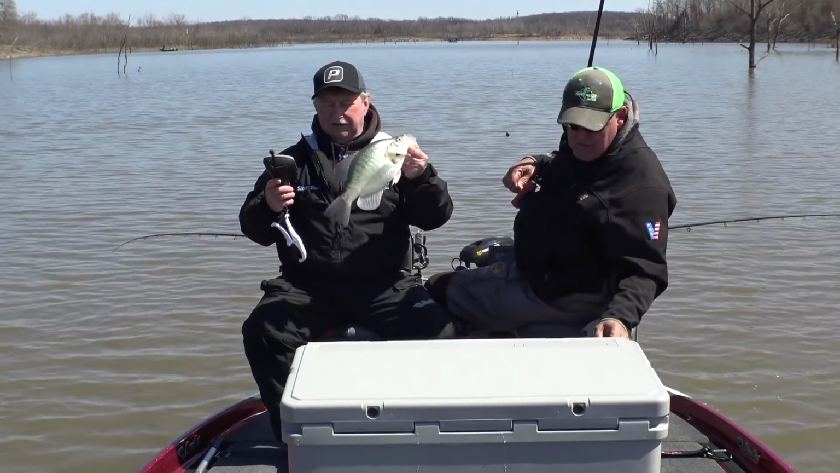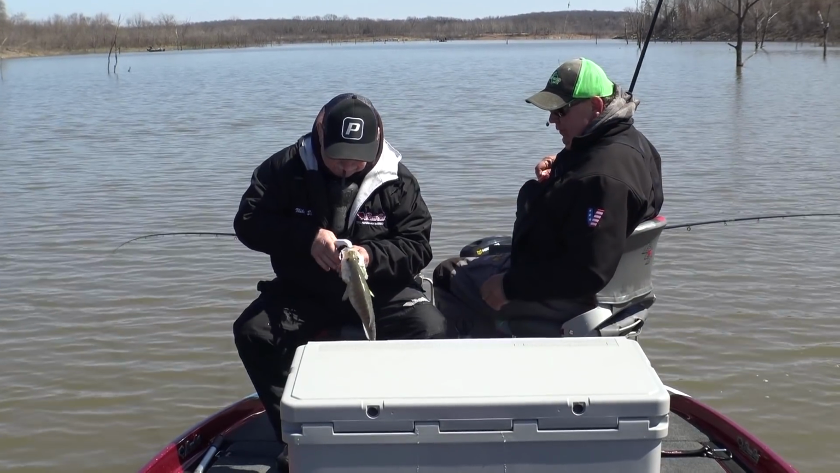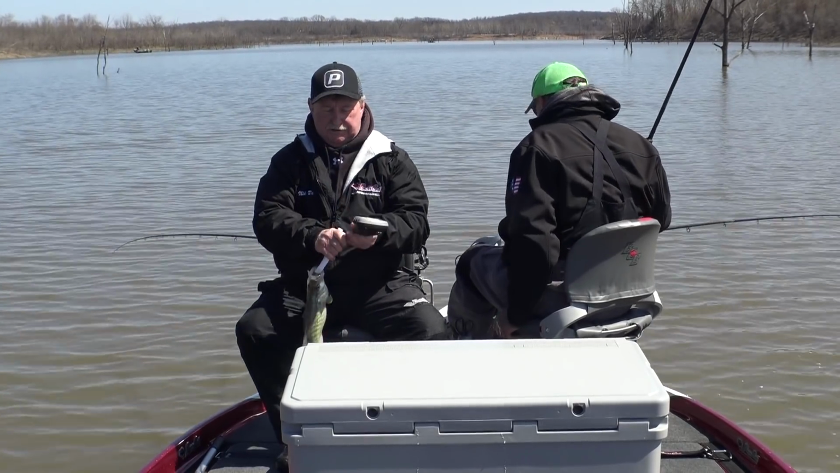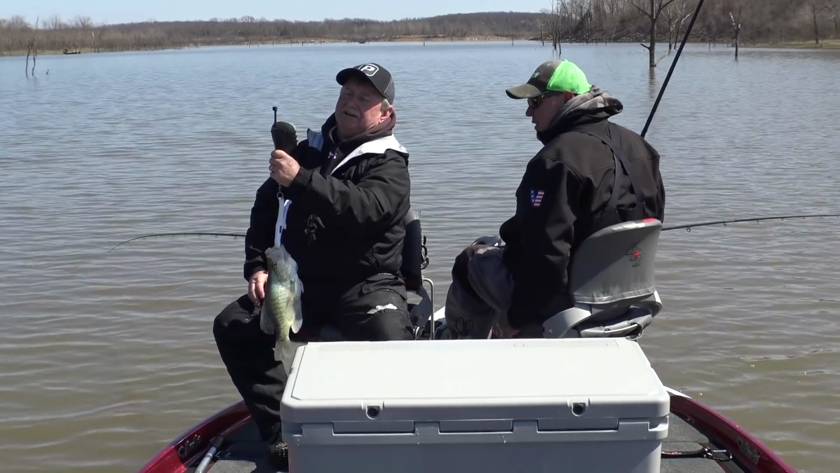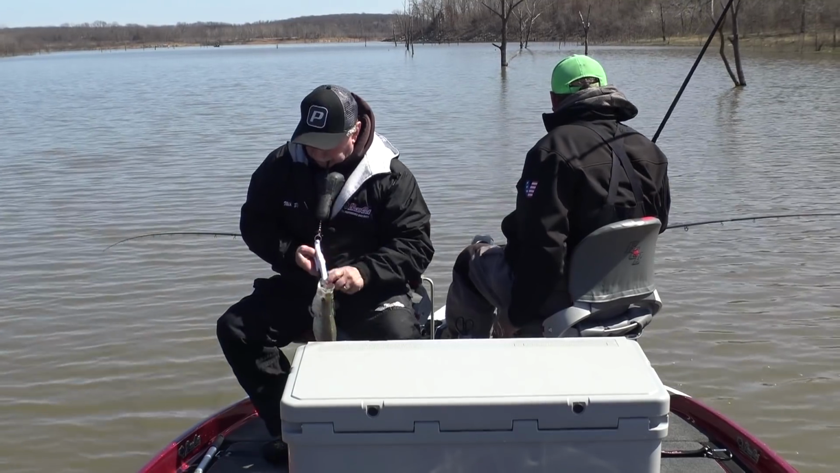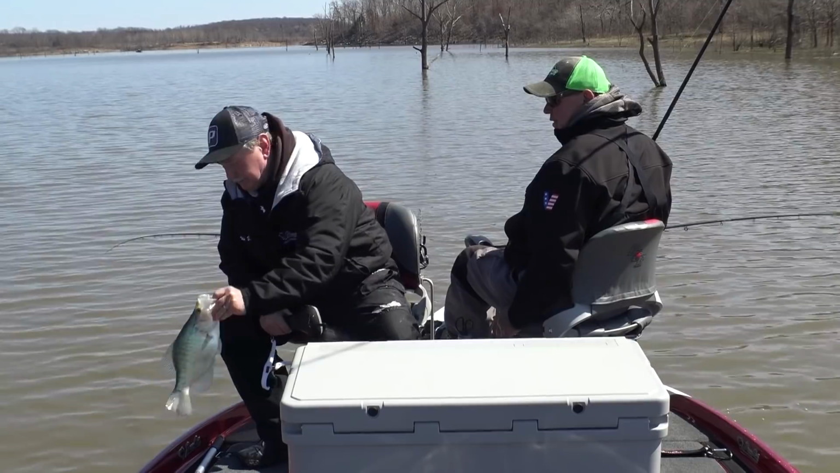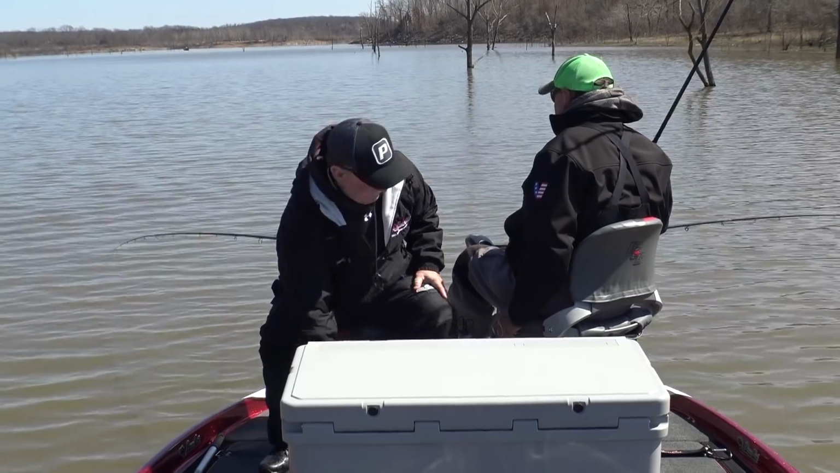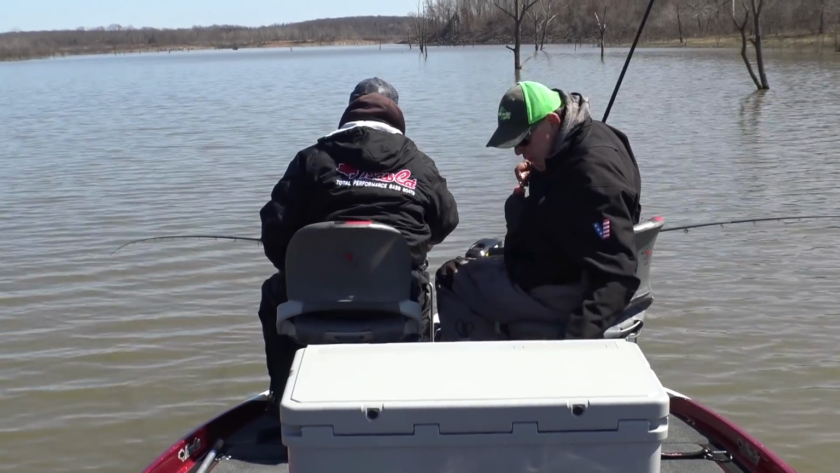All right, we got the scale out here. Let's see what that fish Charlie's weighs. Oh, that's a dandy. Look at there. 180. 180 on the button. You'd take those in the tournament on this lake any day. Good fish, Charlie. That's a nice one. That's the kind of stuff we need down there.